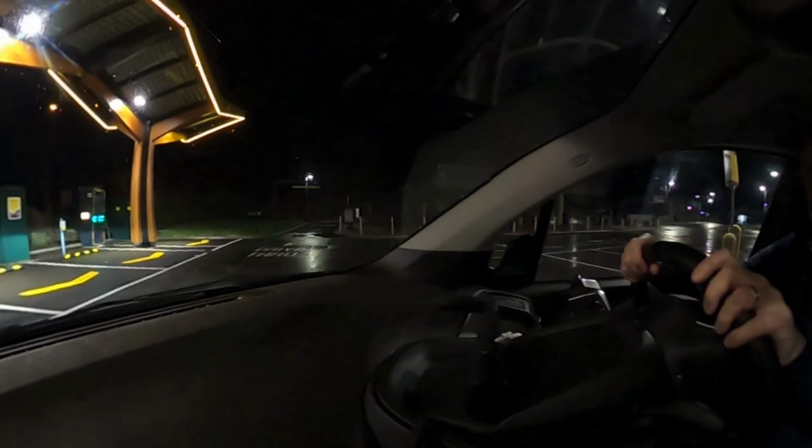Anyway, same as last time, it's another FASTNET charger. This one's 100 kilowatts, I believe. Not that it makes any difference to us because we charge at 50 kilowatts max. Anyway, let's get this plugged in and then we have one more charging stop after this and then we are good.